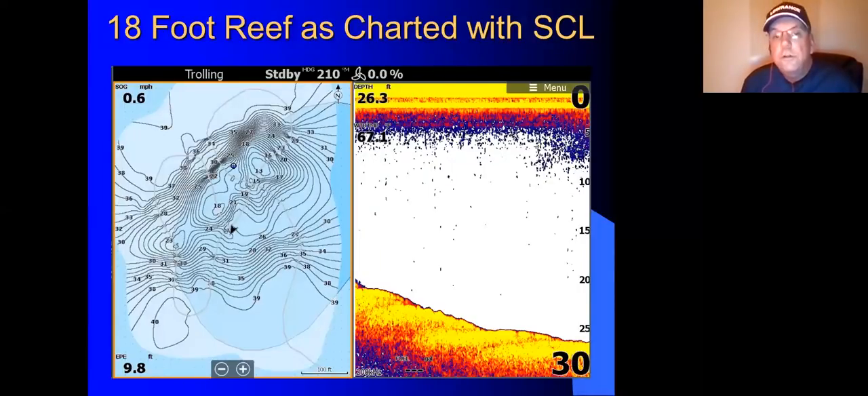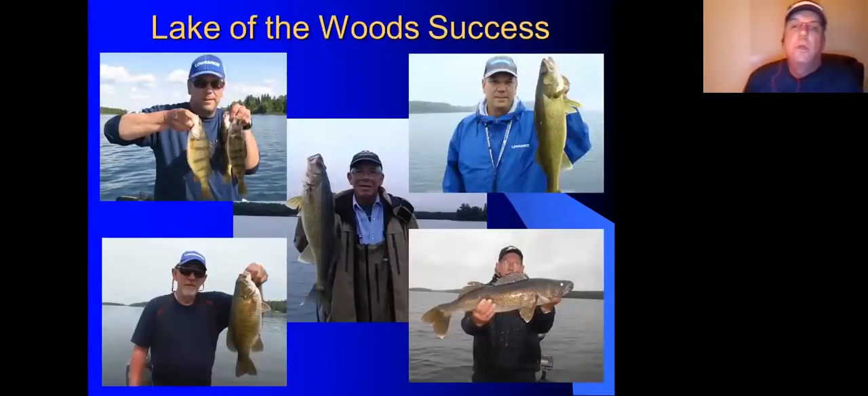If I turn the SonarCharts function off, the overlay, the map goes away. Anyway, you get the idea. Doing this has helped me catch a lot more fish. There's no doubt about it.